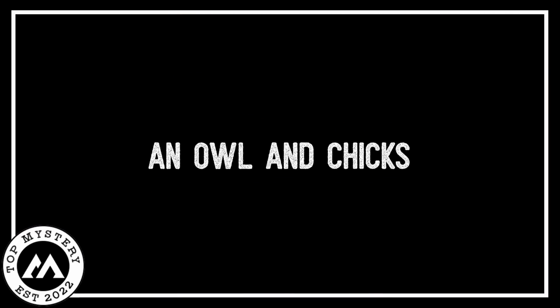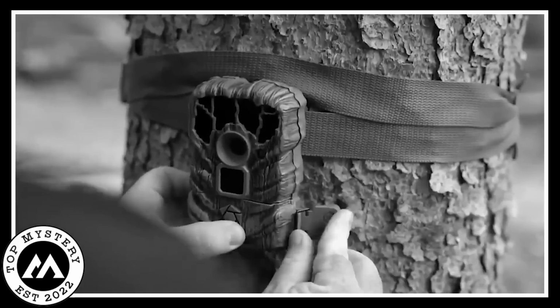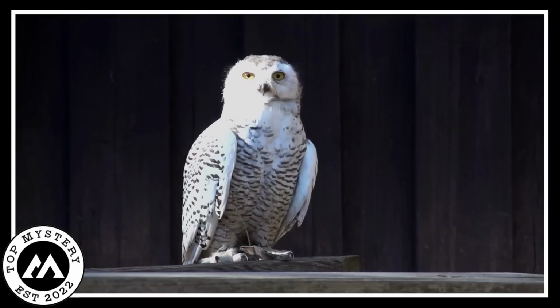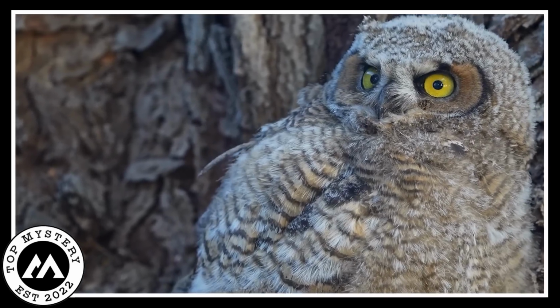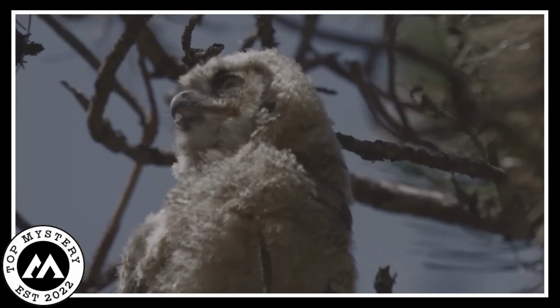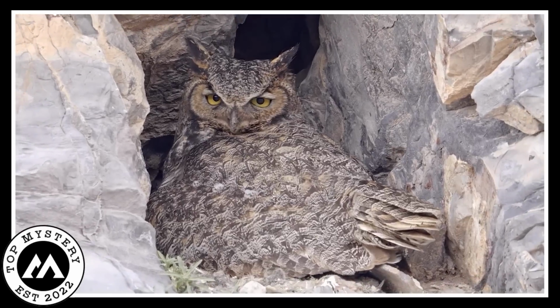An owl and chicks. A special trail camera caught something amazing in the woods. The camera saw a wise old owl who has been trying to start a family for 2 whole years. Every year she built a nest, but something went wrong, and she was left with an empty heart.